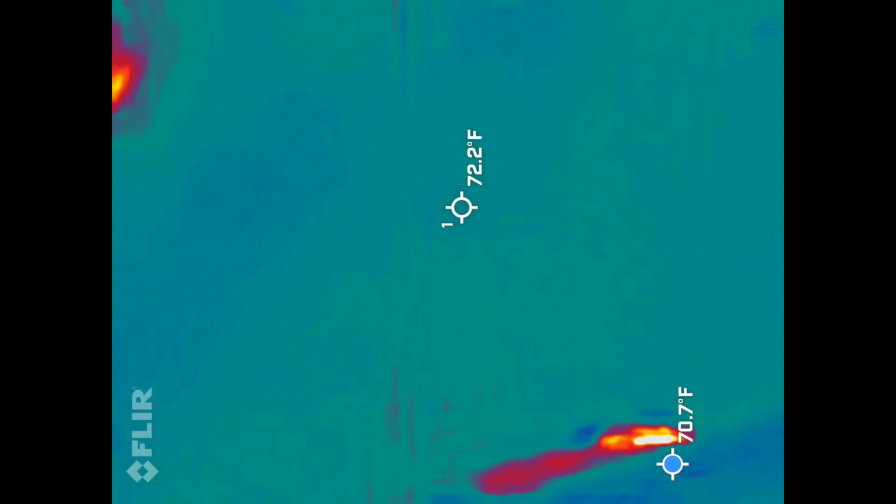I mean, it went from like this, yeah. But I mean, if you move it, like if you jerk it, it's going to pick up the kind of energy that you're moving. 22 when I did it. Right. Okay. So, could it have been from there? It possibly could have been, yeah.